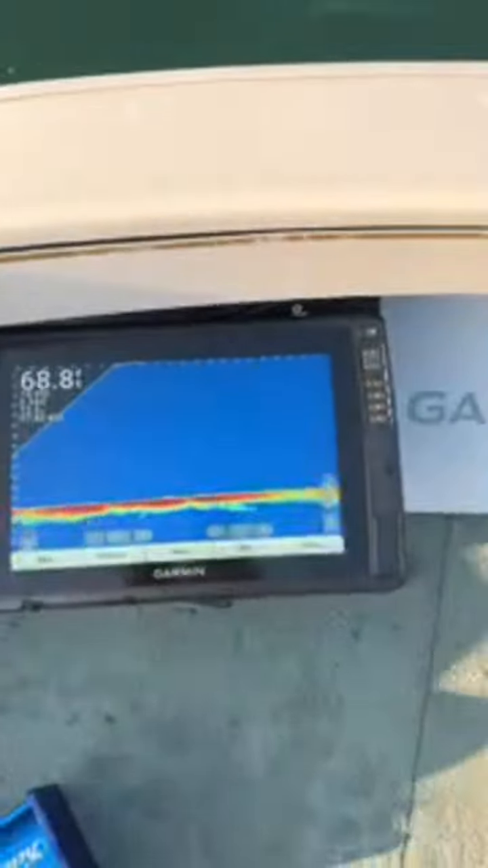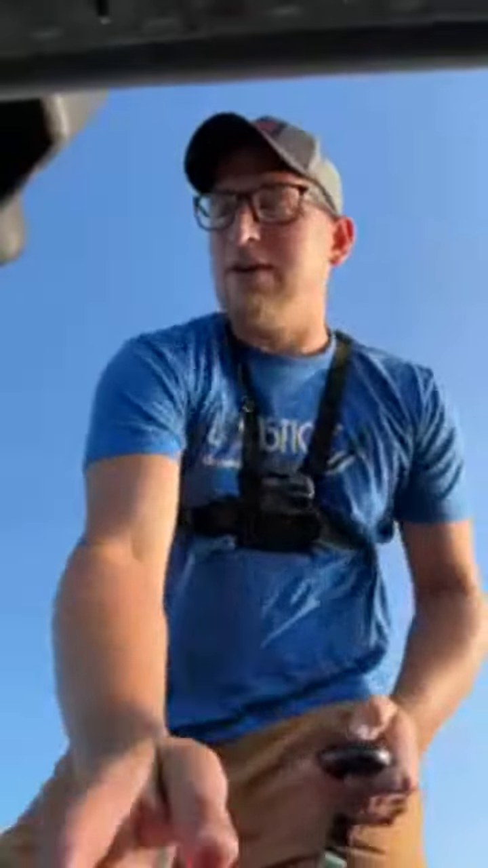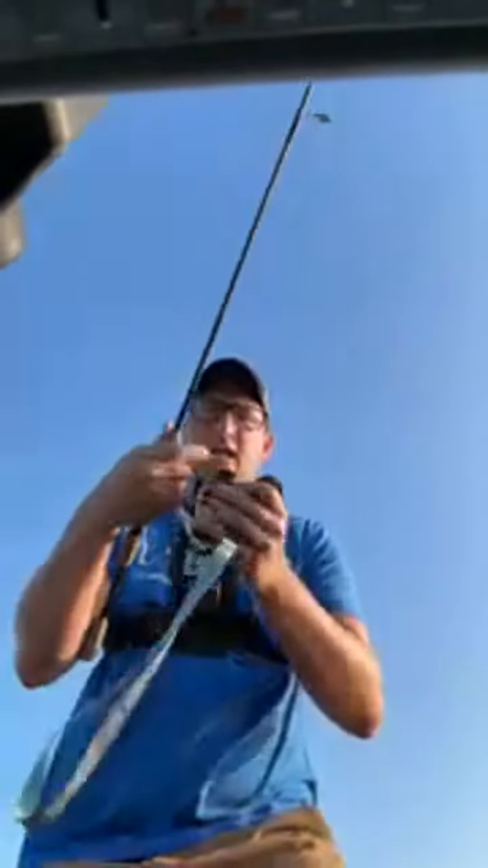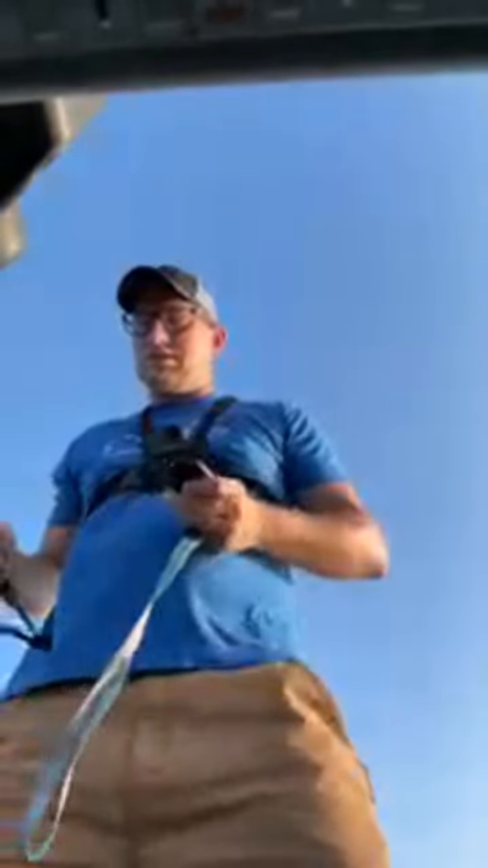I'll show you guys. I need like a mount for my phone. See if we can find them again. There they are. To get out of zoom, there we go. There they are right there. Watch this. I'm gonna get in sniping position. There we go, 35 feet. Dropping down, right on top of them.